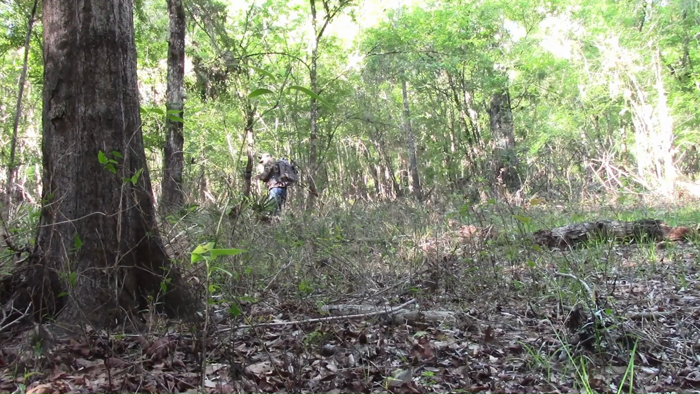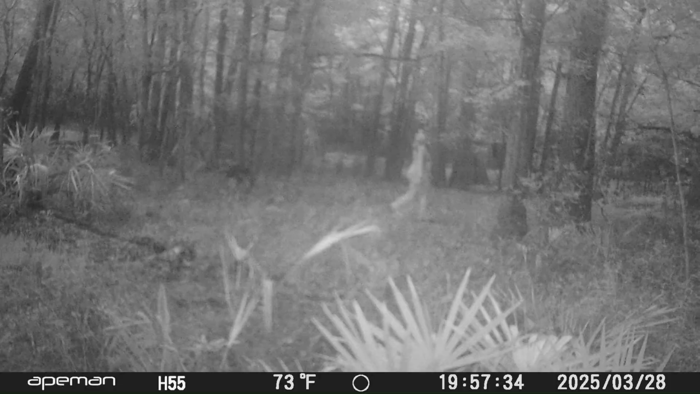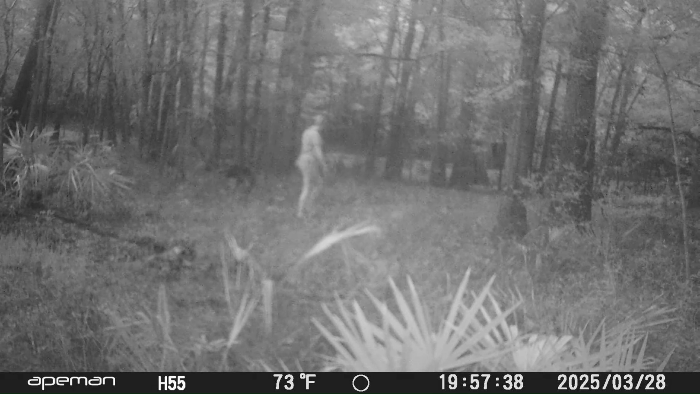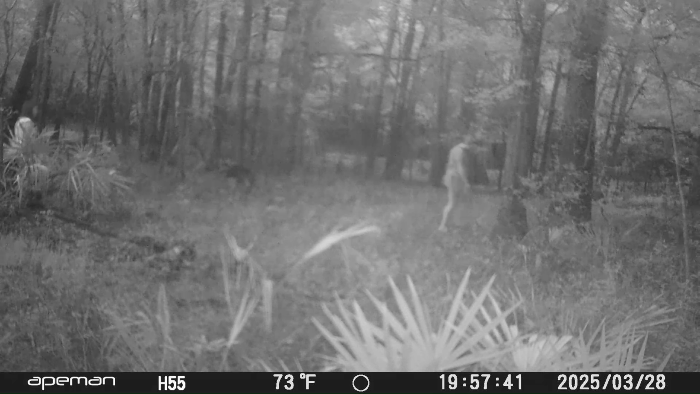So that was the purpose of setting these cameras out too, was to get anybody that's walking through. Now here's 3 women walking through here, and this is getting right at dark.